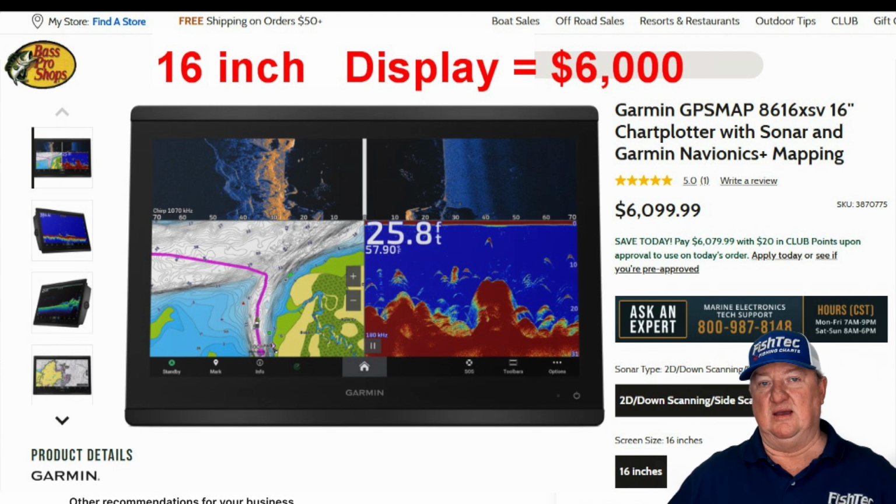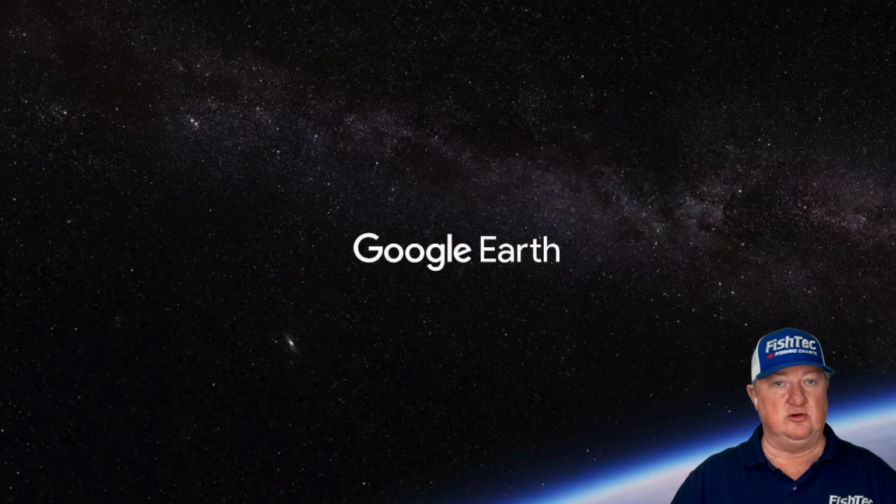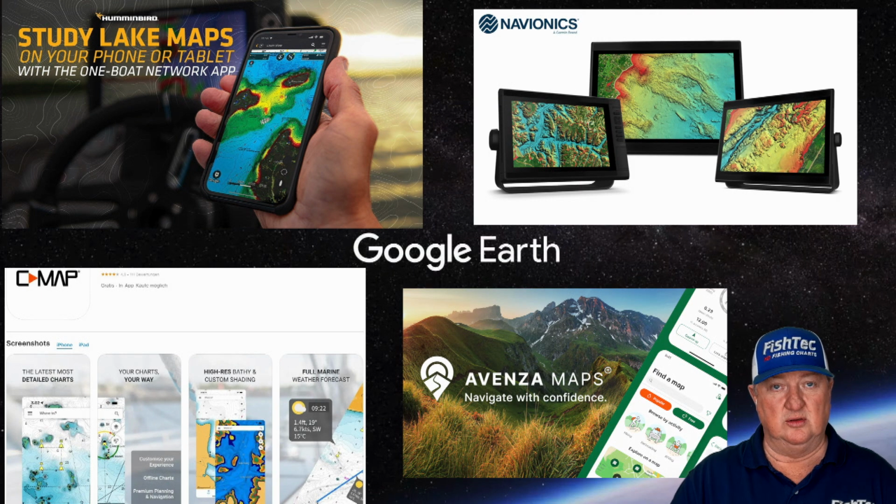So what can you do with one of these screens? Well, first of all, just straight off the bat, if you ordered one today and it arrived in a week's time or whatever, and it's got an Android operating system on it, straight away you've got all those functionalities that you've got on your tablet or your phone. That's going to be all your LakeMaster mapping, all your online CMAP mapping, all your Navionics mapping. And guys, this Google Earth, you're going to have live Google Earth. Okay, you're going to need quite a good link from an internet perspective. So you're going to need a good internet connection.